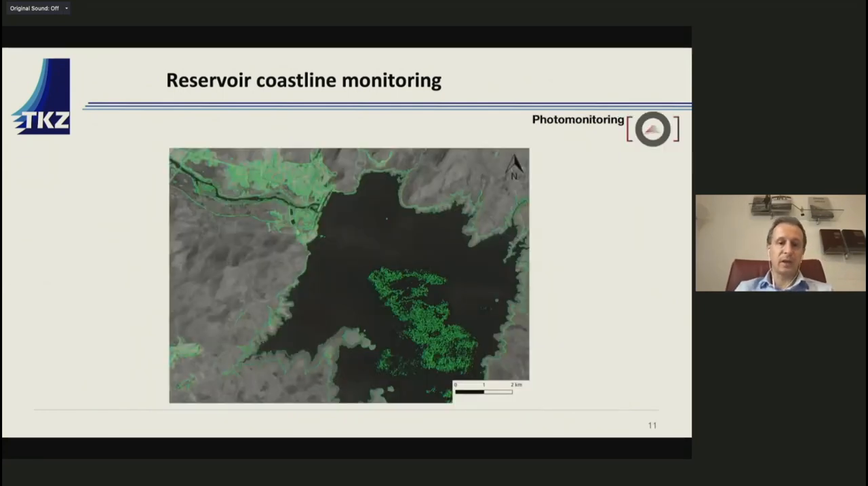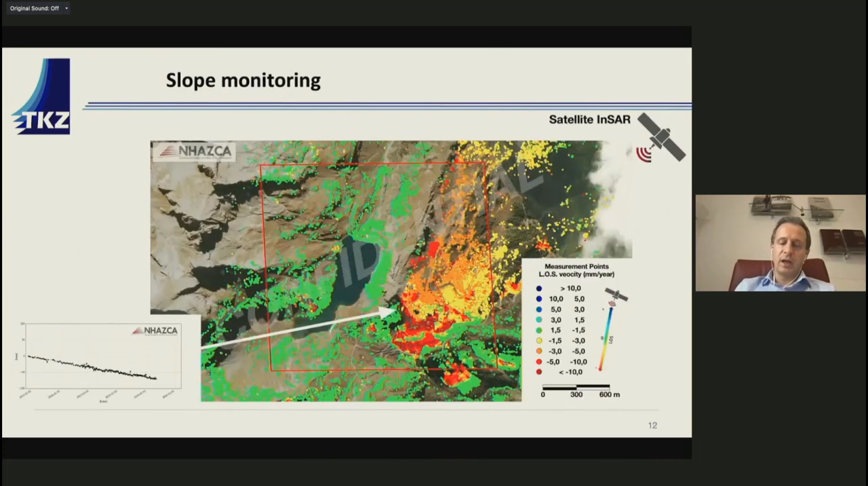I already mentioned something about coastline monitoring and change of the coast. You can see here, for example, seasonal variations. That is something that can be done very easily by satellite photo monitoring. While by InSAR, for example, like in this case, you see this basin, we are in the Alps, in a very high alpine environment.